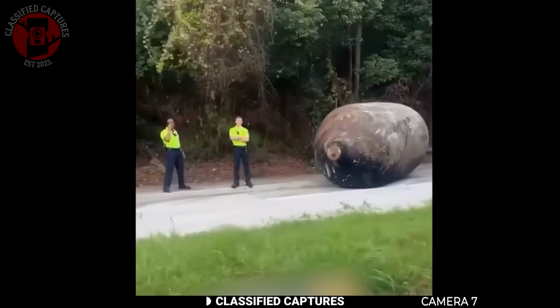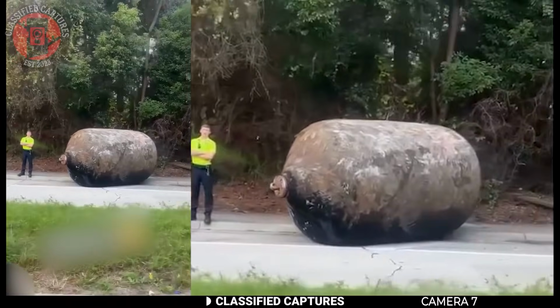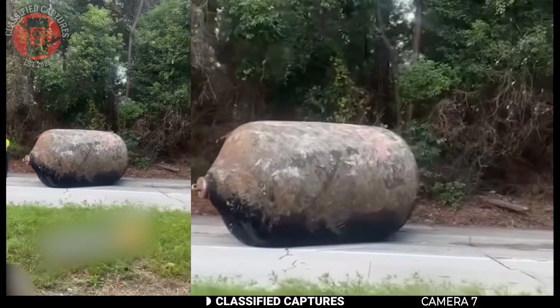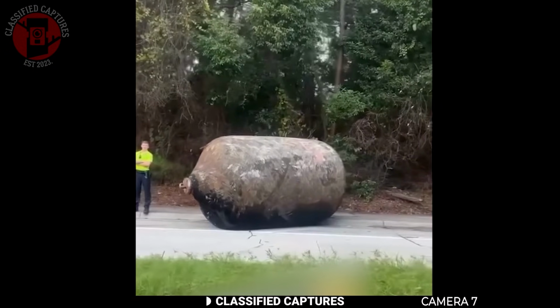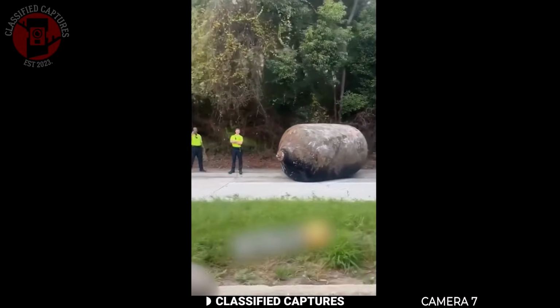Some online have speculated that this could be a part of a rocket or space debris, but others ain't buying it. The design looks too much like it came from a giant craft. Whatever it is, the officers on site didn't seem to want anything getting close, or anyone for that matter, which only adds more mystery to the whole scene. So what are we really looking at here? What is going on in this world?